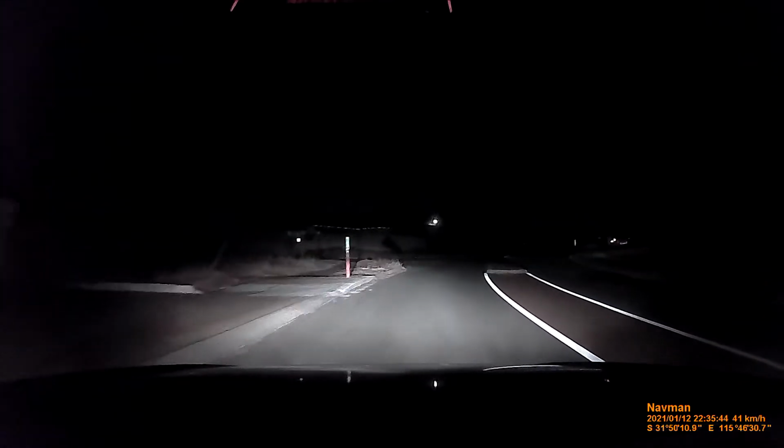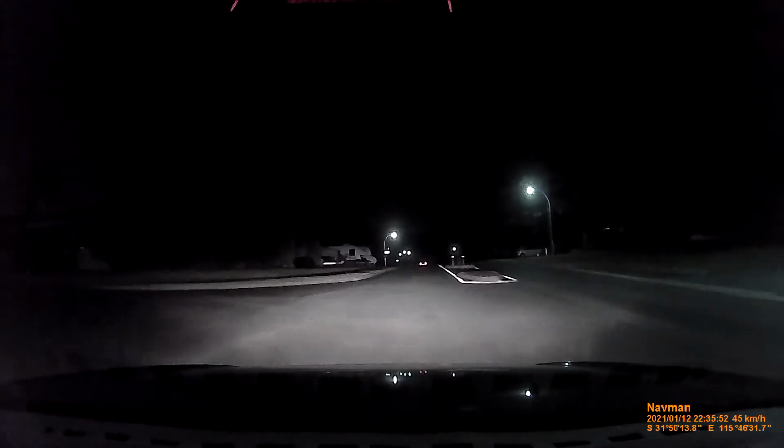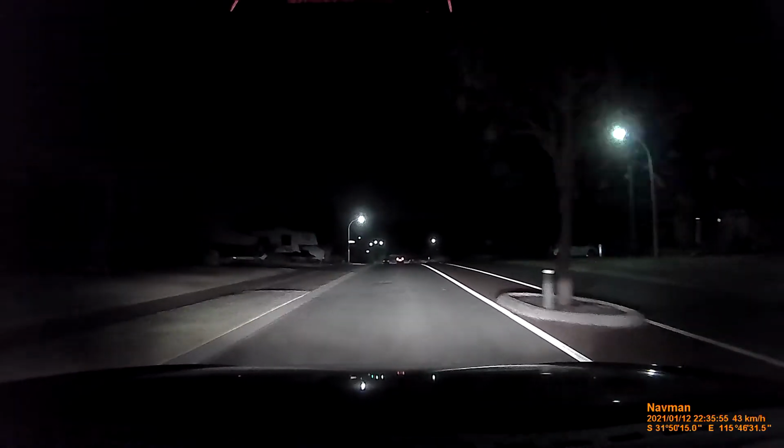So the night vision on it's pretty decent. It sees more than what I can see, I'll say that. Like, this is a very dark street. What the hell is rattling in the back of my car?